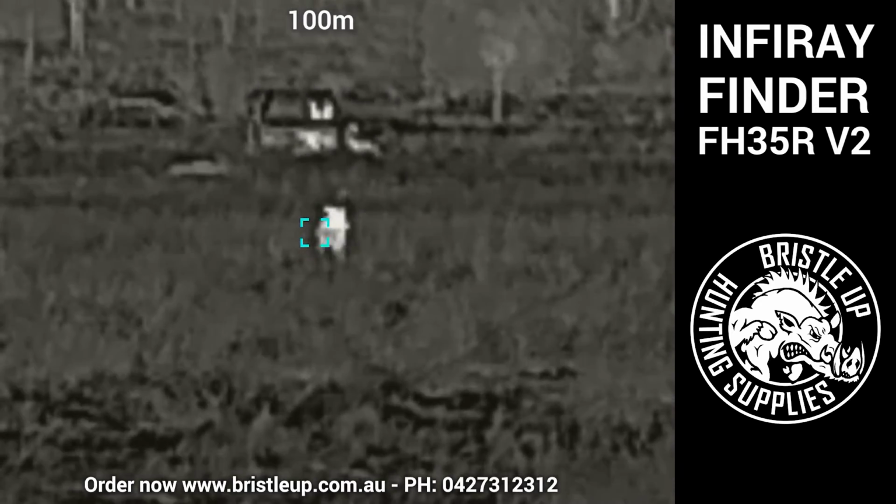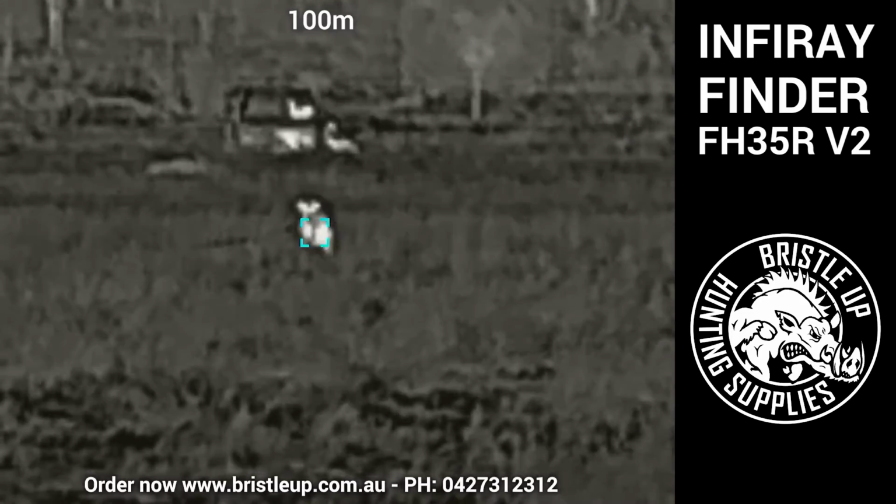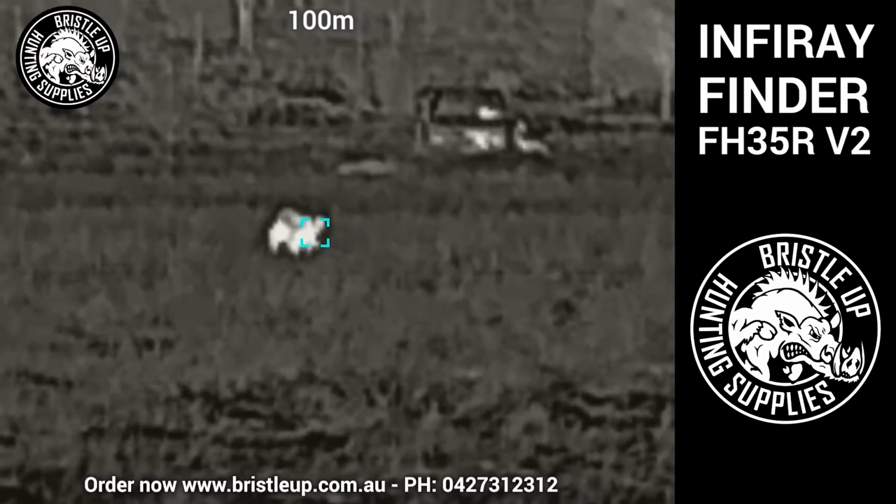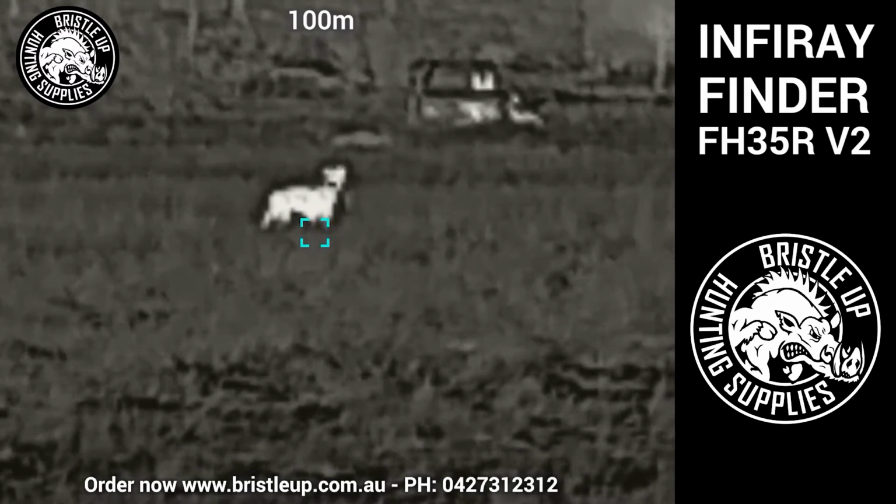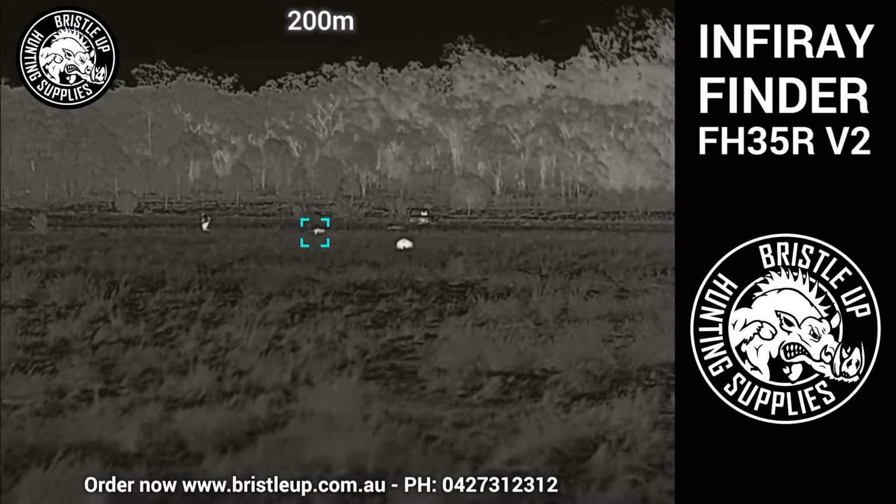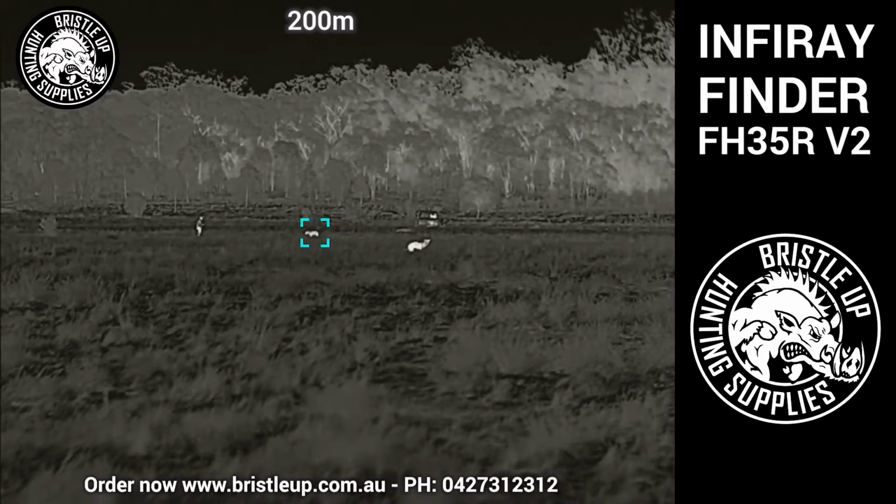The grass is reasonably high, so we do lose a little bit of definition on the lower body, but overall it's quite a good image. He's getting a bit bored out there. He wants to go catch a pig. He's not so keen on this being tied up in the middle of the paddock, but they're getting used to it, the dogs. They know that they've got a job to do.